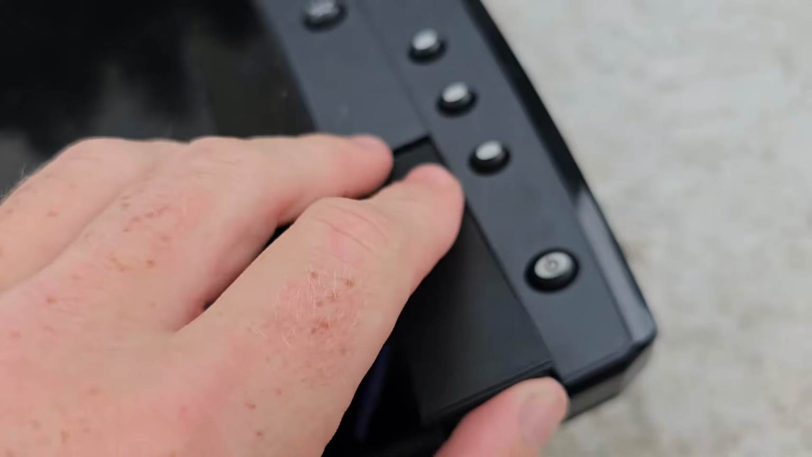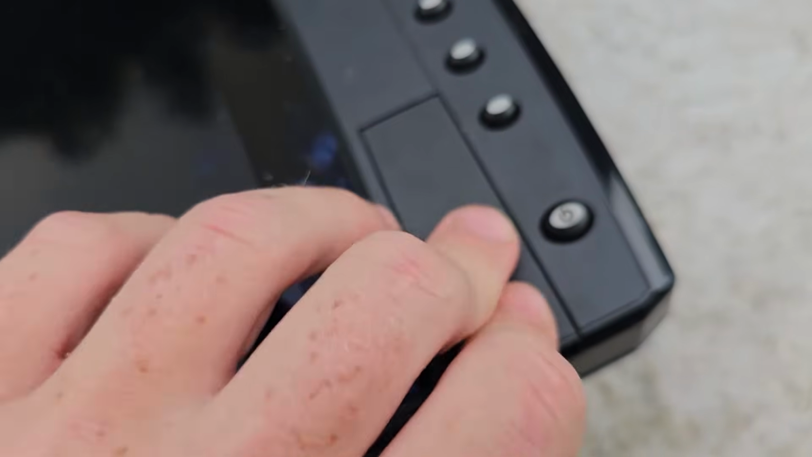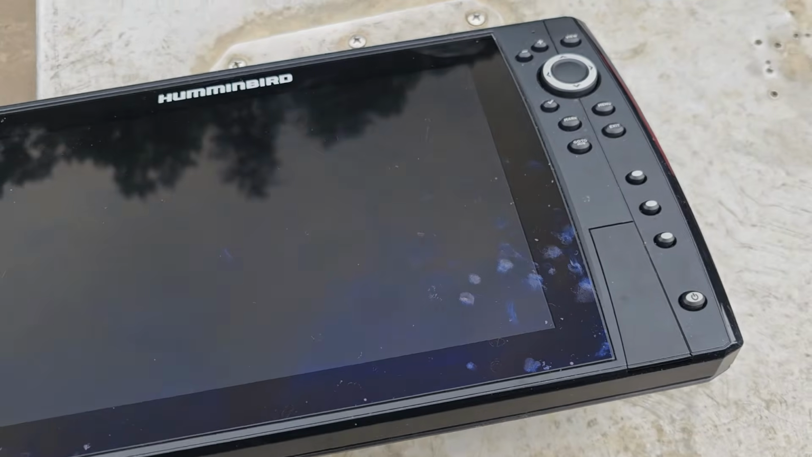This thing locks in. It's got little gaskets, water resistant, waterproof, whatever. And yeah, so that's that. I'm gonna hook her up.